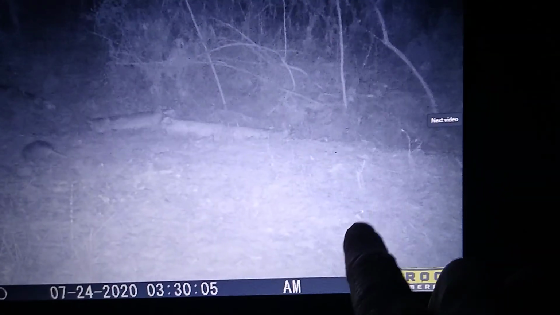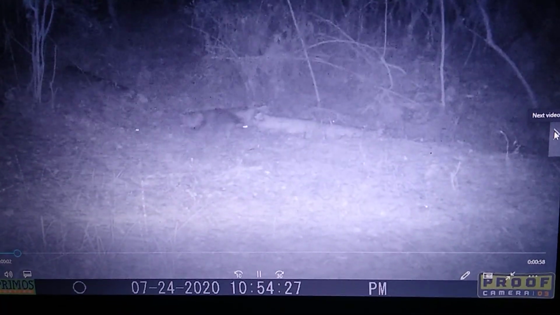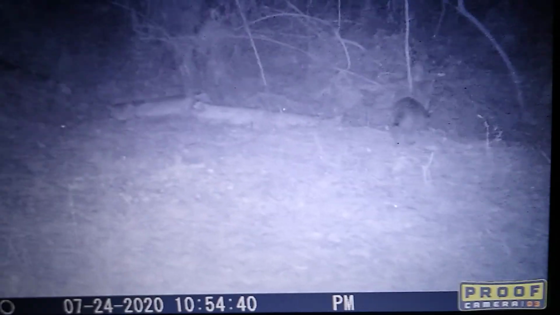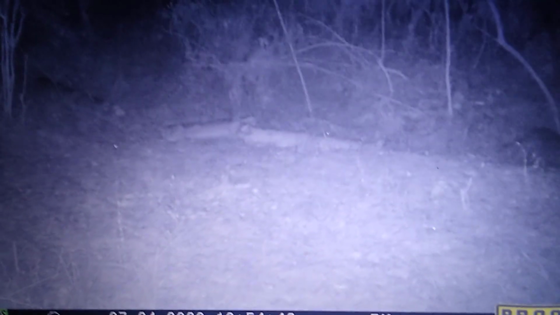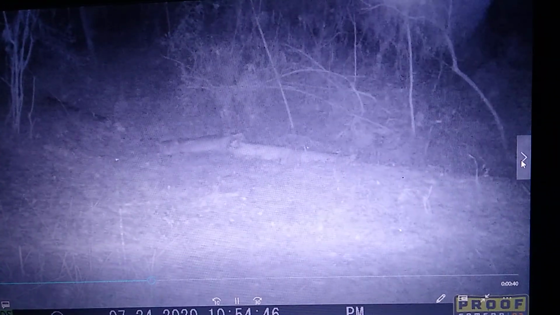Another armadillo. There's the frog again. Look, there's that frog right there. He's looking at the camera. You can see the two little glows. The other ones you just get in the side. And there's one right there. One little glow. The coon goes down in the creek.